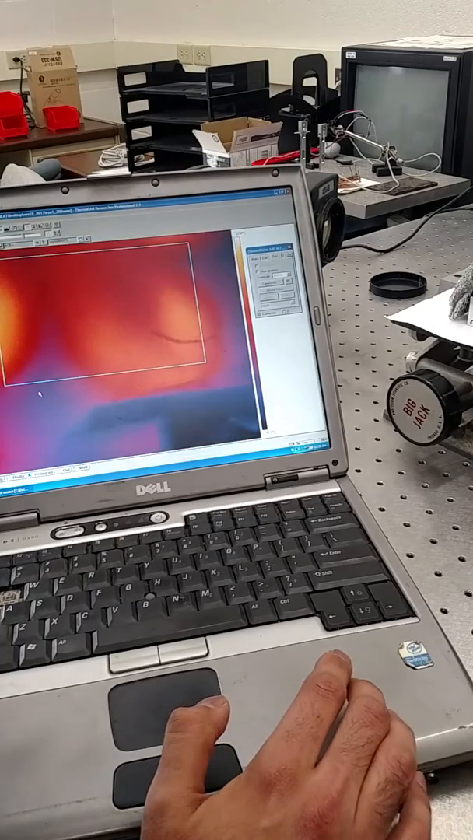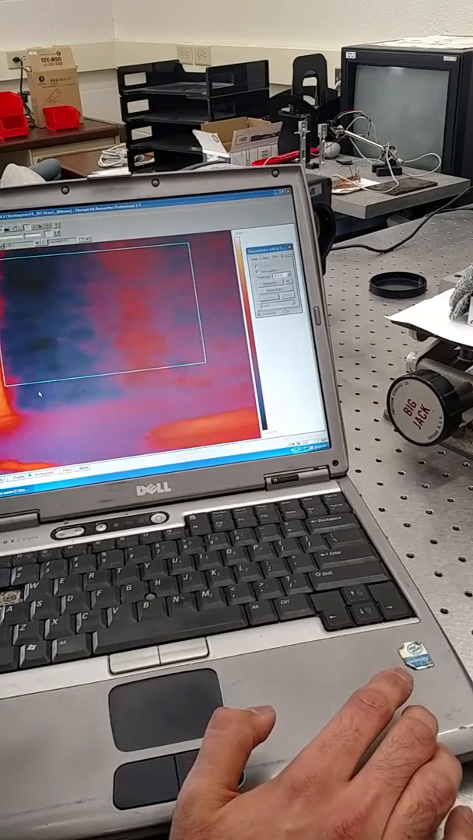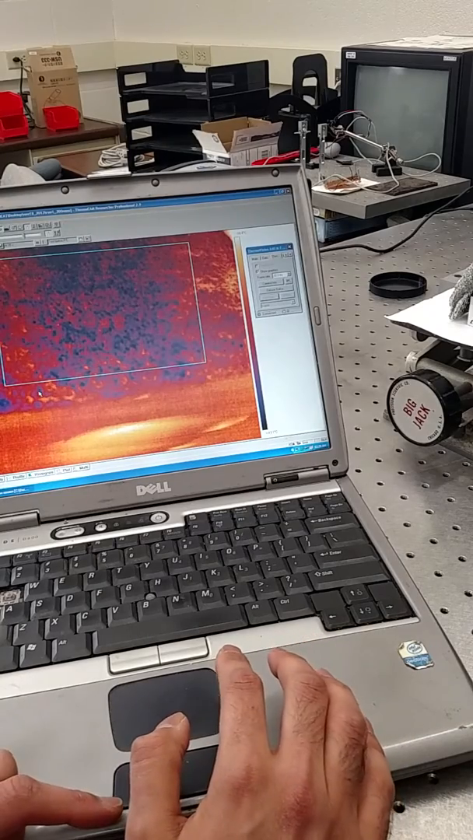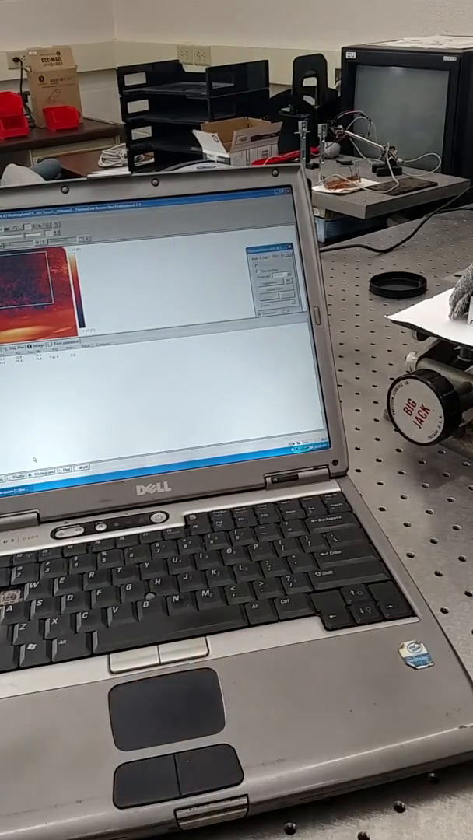Is it doing it for everything? Oh no, it's 28.1. Usually it would be like 25 degrees or something, 20 degrees.